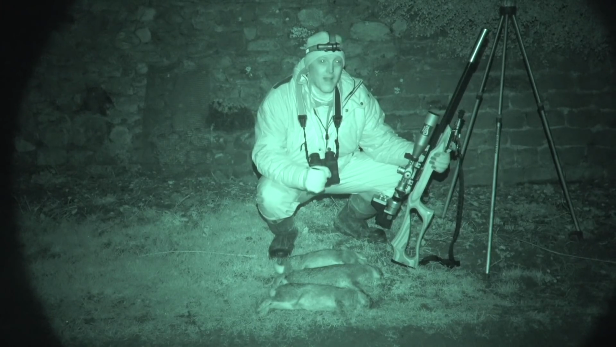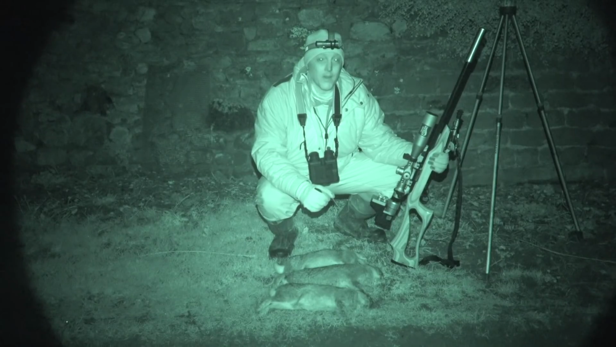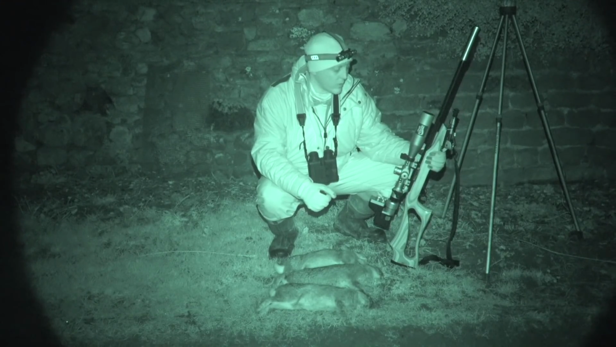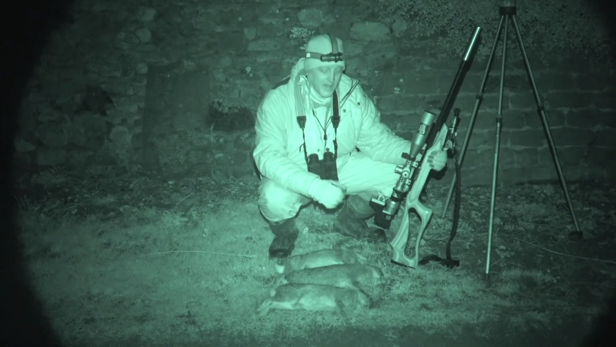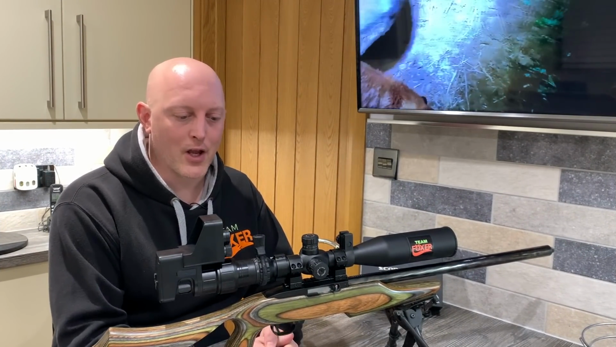Well, you can't always have everything your own way. I scared more rabbits away than I probably got close to, but nevertheless it was still quite good fun to be out, and as always it's good to play with new toys. Let's head back indoors and somewhere warmer where we can give this thing a good summary. Yep, this is much warmer and cosier.